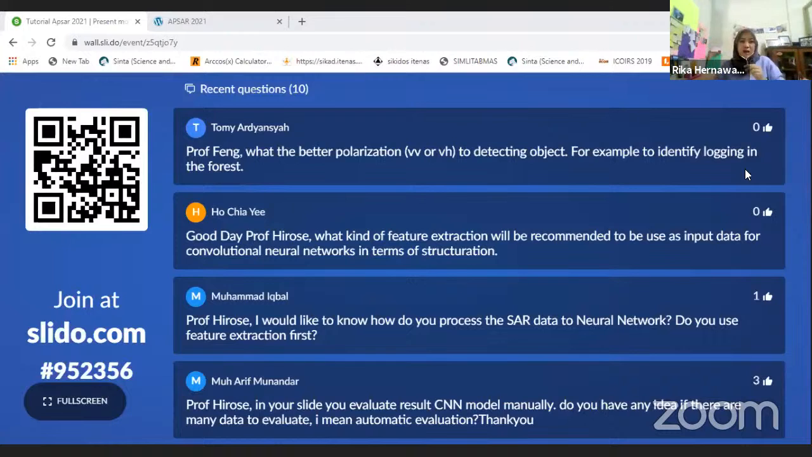We have a question from Mr. Tommy Ardiansa: Professor, which is the better polarization, VV or VH, for detecting objects, for example, to identify lodging in a forest? Please, sir.